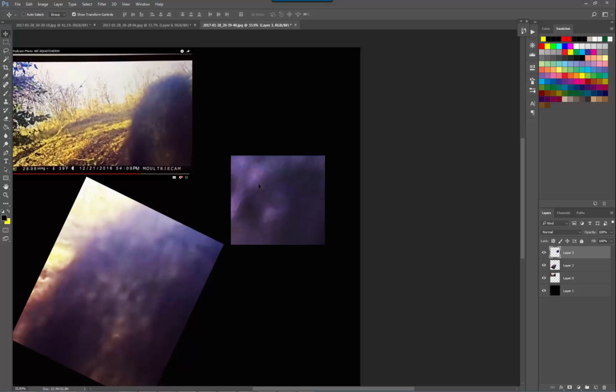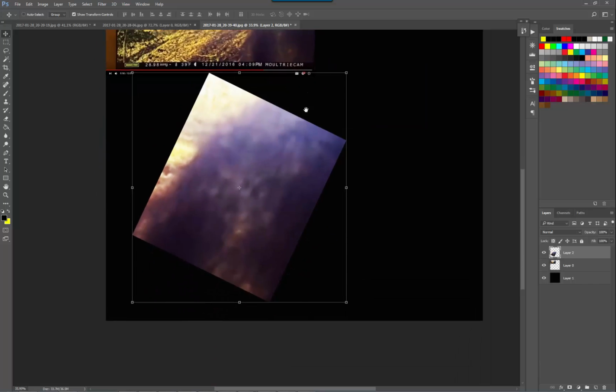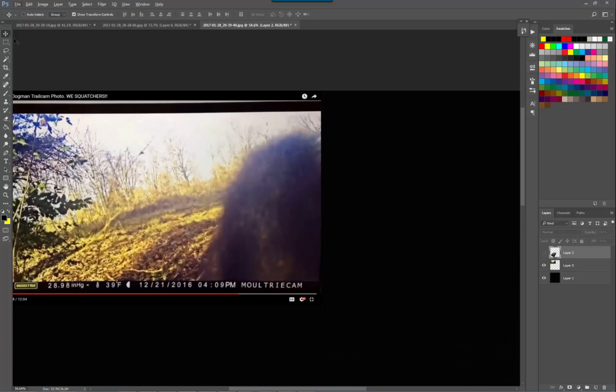You can clearly see with the shadow, with the top of the eye and the shadow here, clear. That is, I would say, definitely an eye. Just go ahead and close that, get rid of that one. Just get the whole thing here.